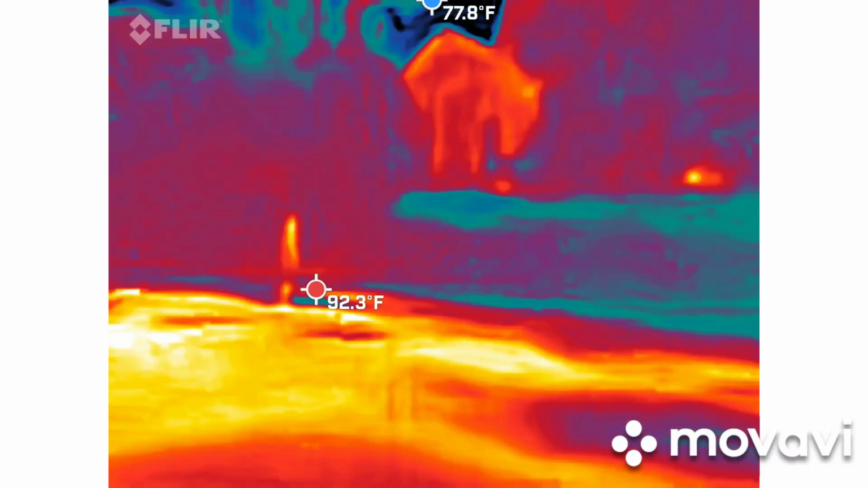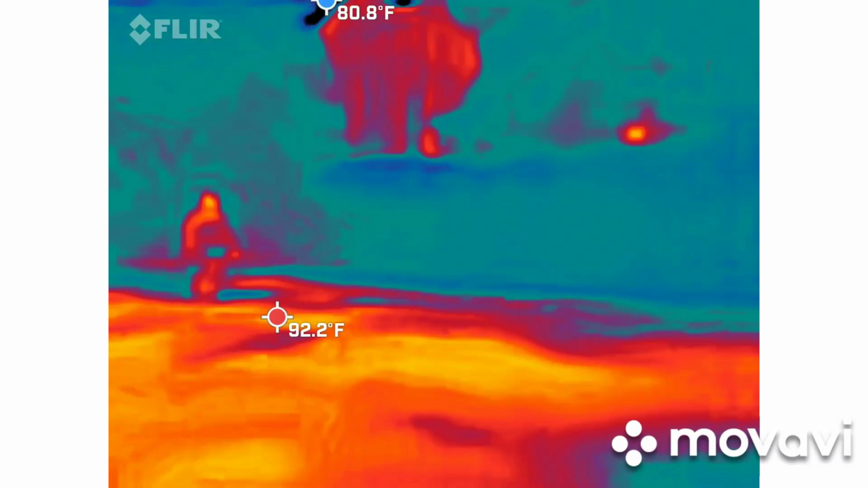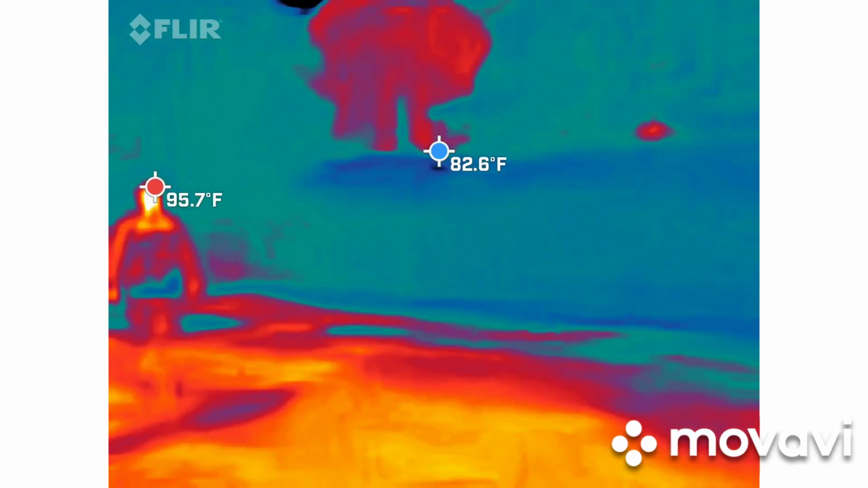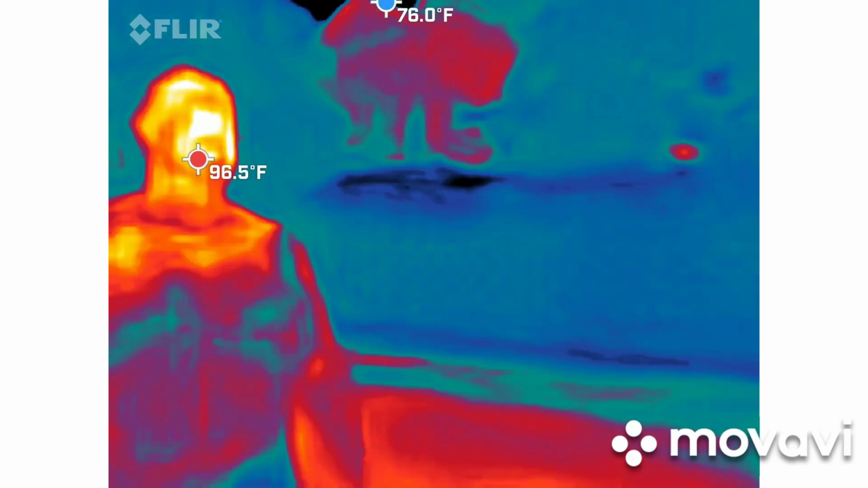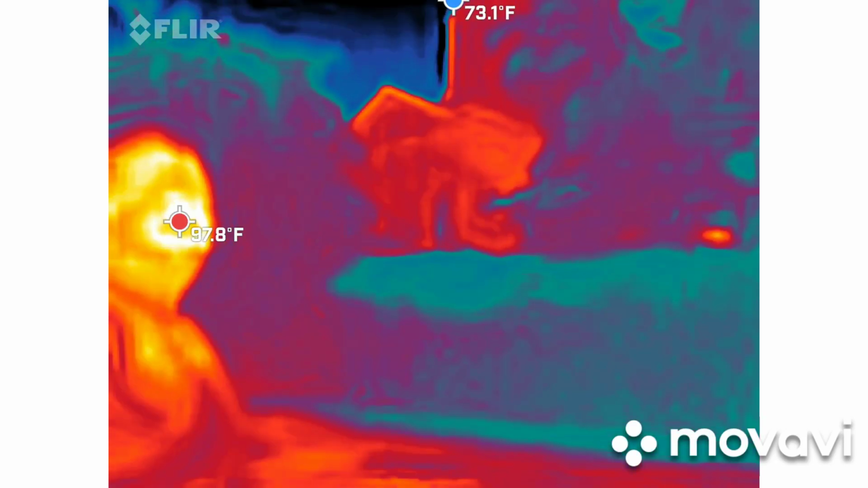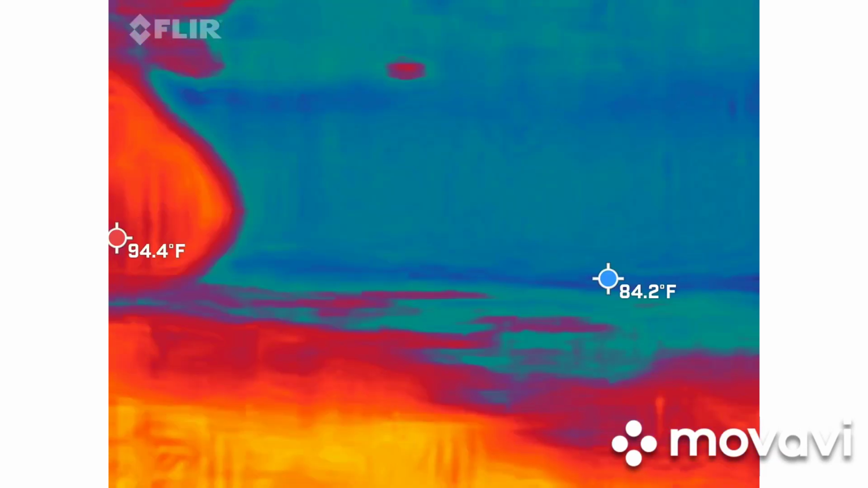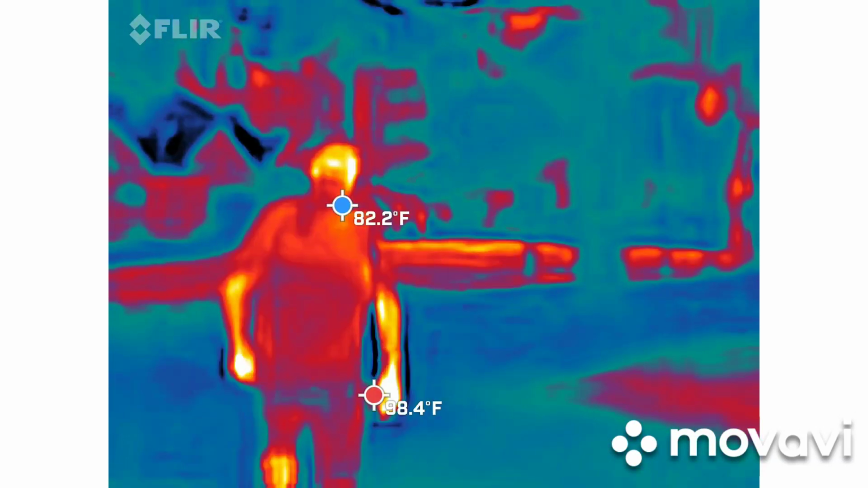Quit running, come back. The cold went on it a couple times, but I haven't really seen it like I did the first time. But that first time I totally saw it move. Let's see if you get it on the way back. First time I saw it move all night. That's awesome. Josh, just stay right there in frame.